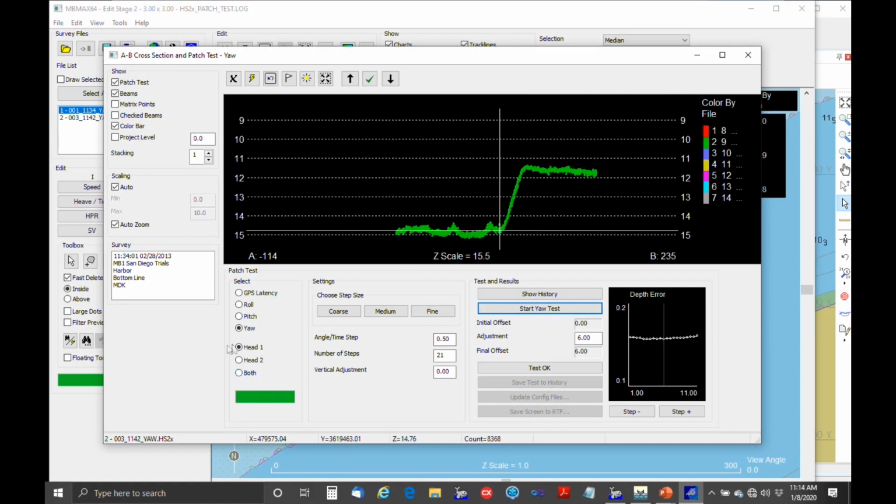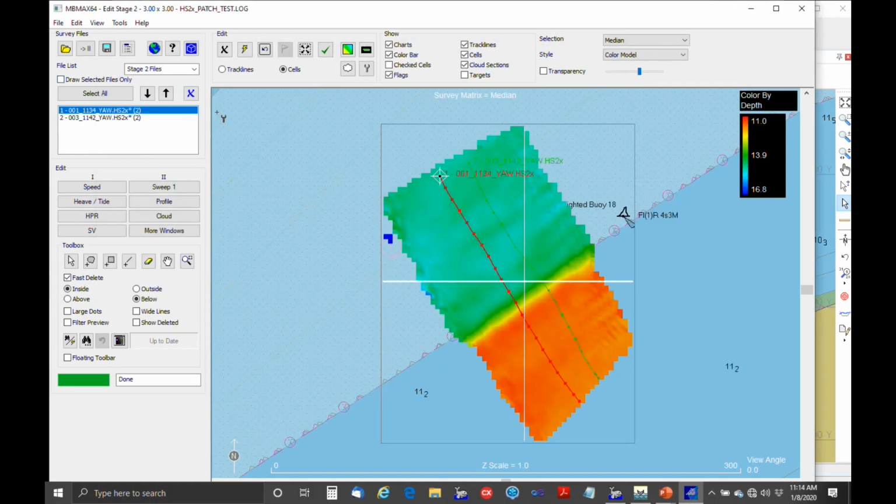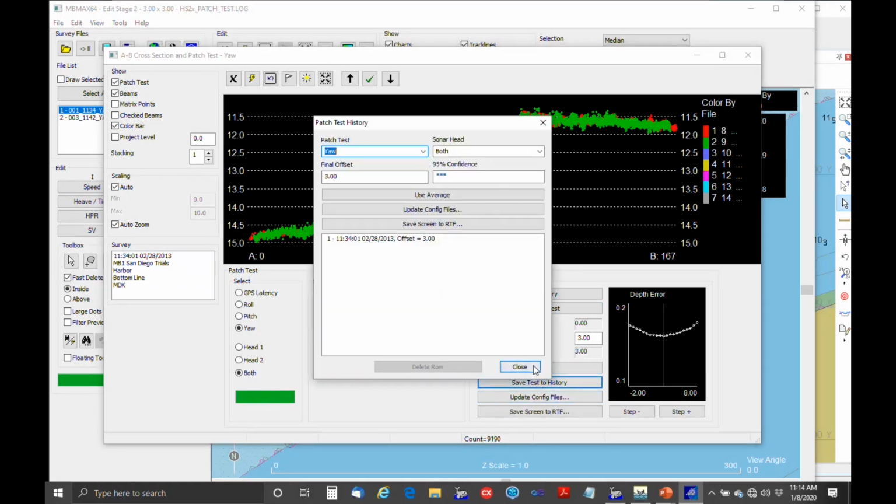Okay, well, oh, I see what it is. Instead of having both heads selected, I had head one. So let's just get out of here. No, I made a mistake. And do it again. Okay, both heads. Yaw test, of course. Test OK. Save to history.